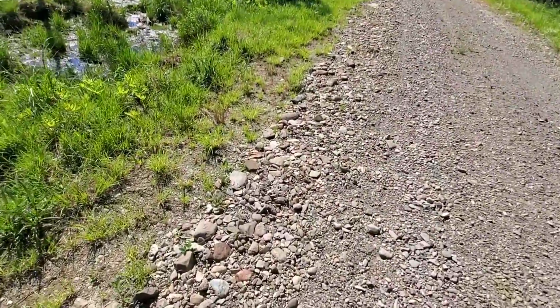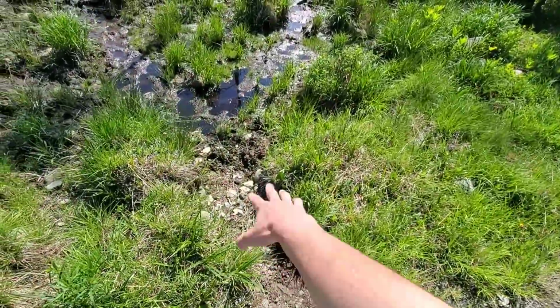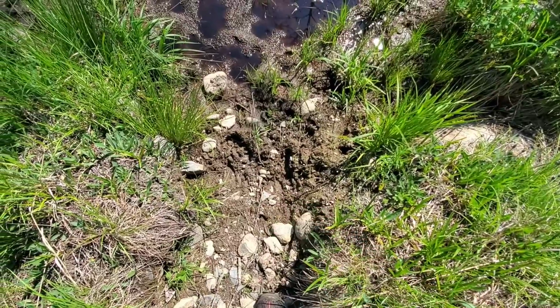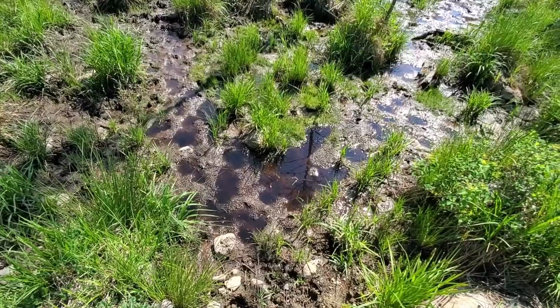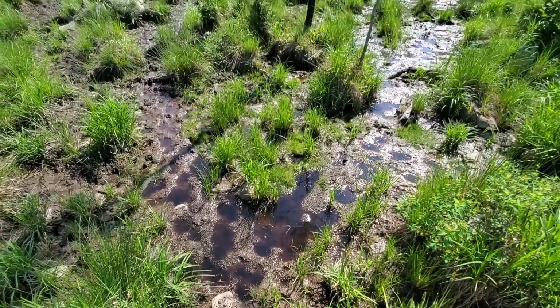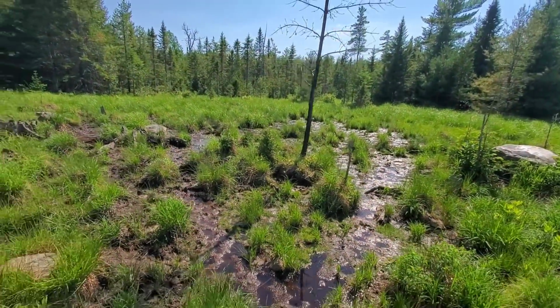All right, let's look around. Yeah, you can see right here, definitely moose going in and out. Definitely recent moose tracks. I see a few deer prints, but not as much as we used to see, because you see, that's been rained on a ton. But I'm sure there's going to be something on our camera.